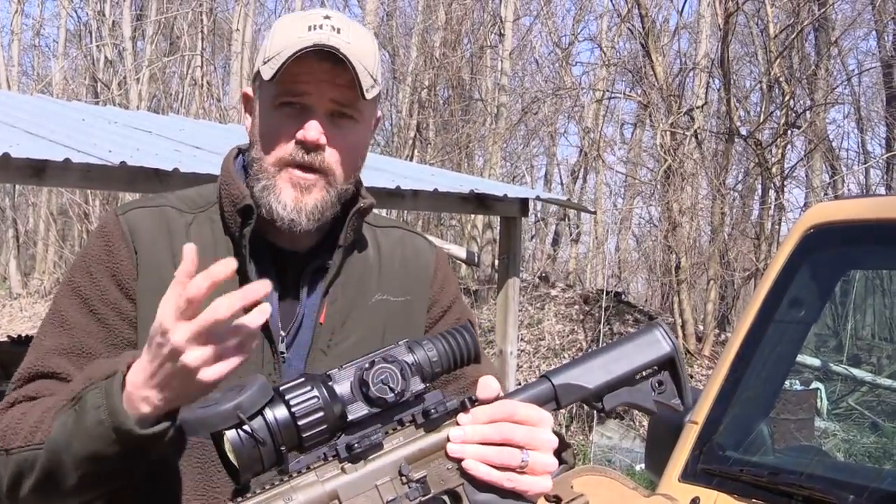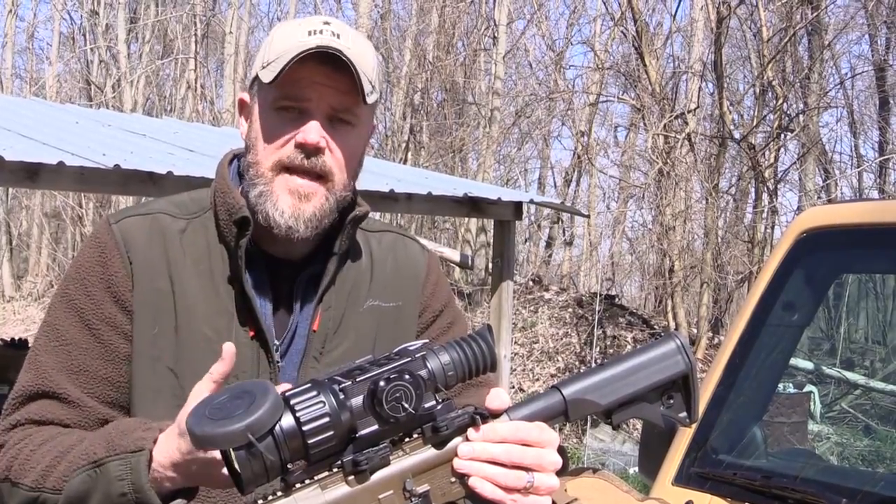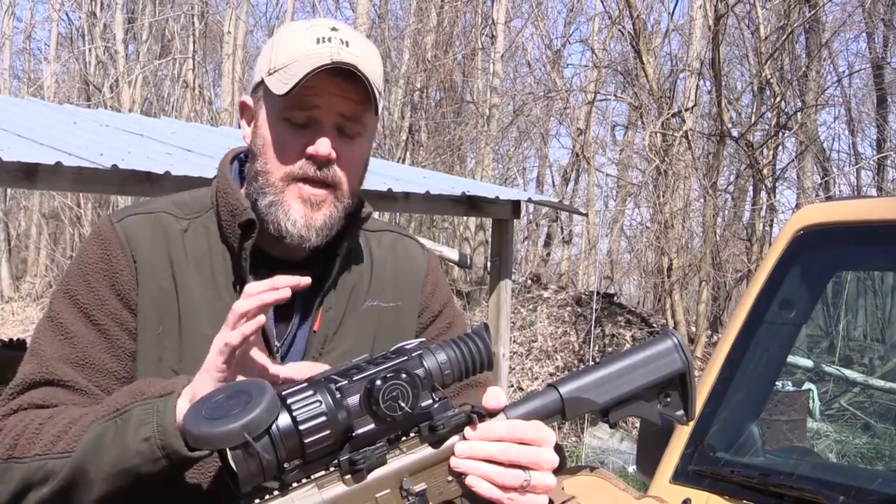It has 4 batteries versus 2, has more features. We'll delve into that. I'm actually going to have an Armasight guy come out with me, and we're going to delve into all the features of this sight and everything that it can do.